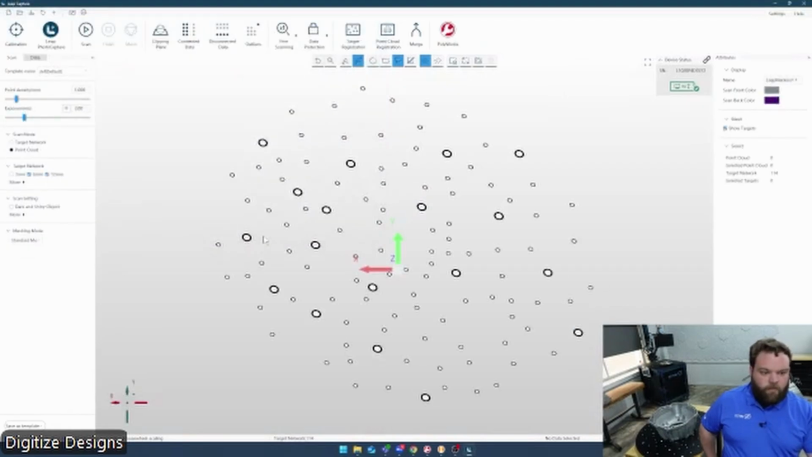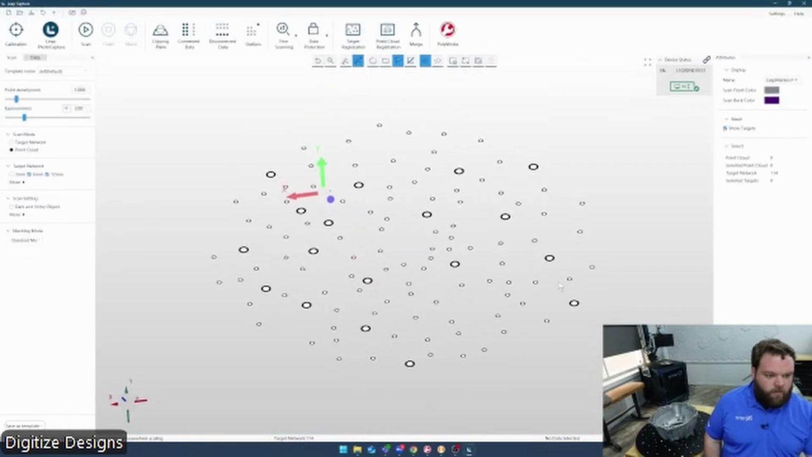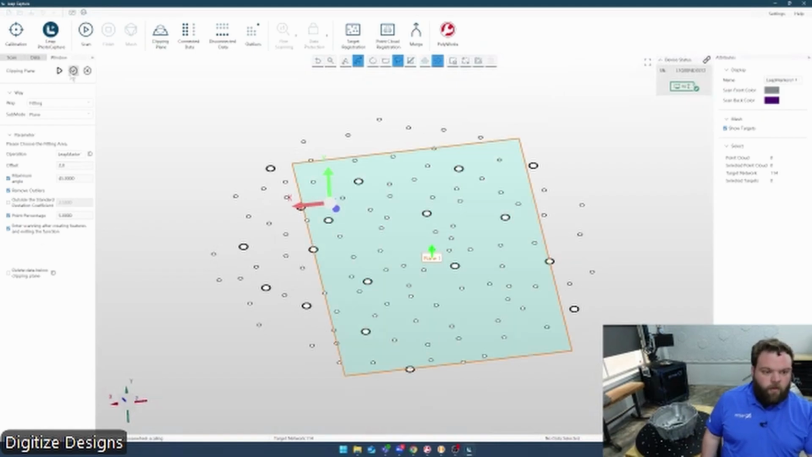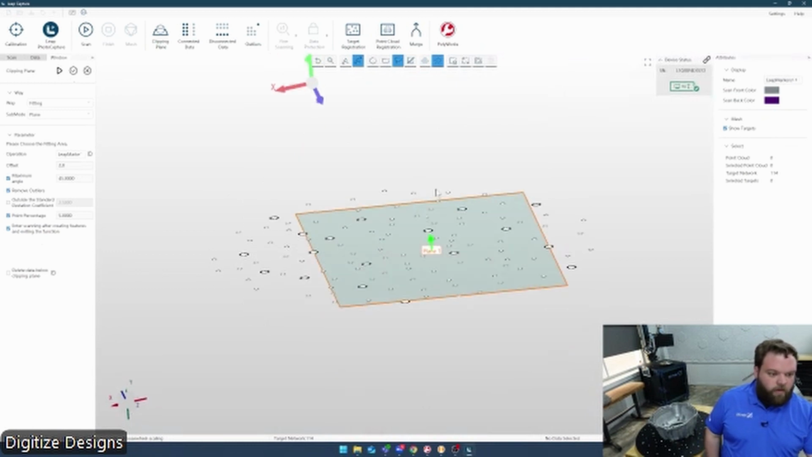I'm just going to start out. I've got a template set up for this turntable that's got those targets ready to go on it. It's really easy to scan those if you don't already have that template. But what that allows me to do is set this clipping plane, select some of those targets and say, I don't want to collect anything below that. I know I just want what's on top of the table and not the table itself.